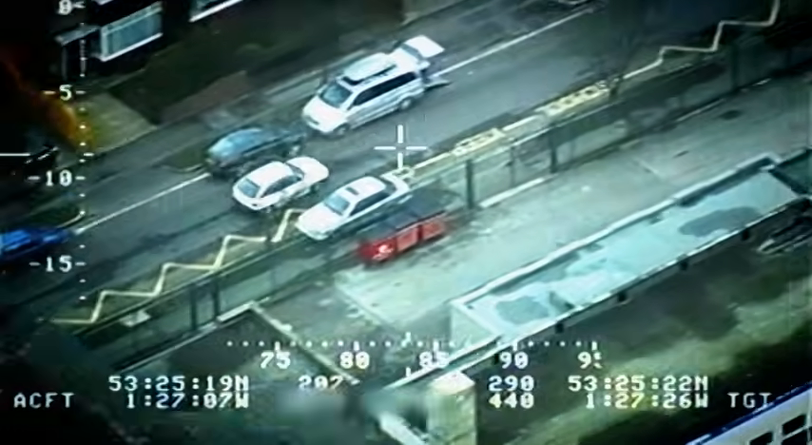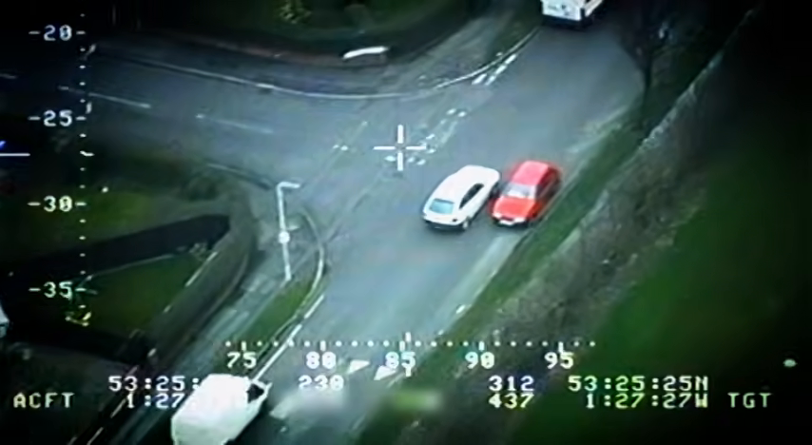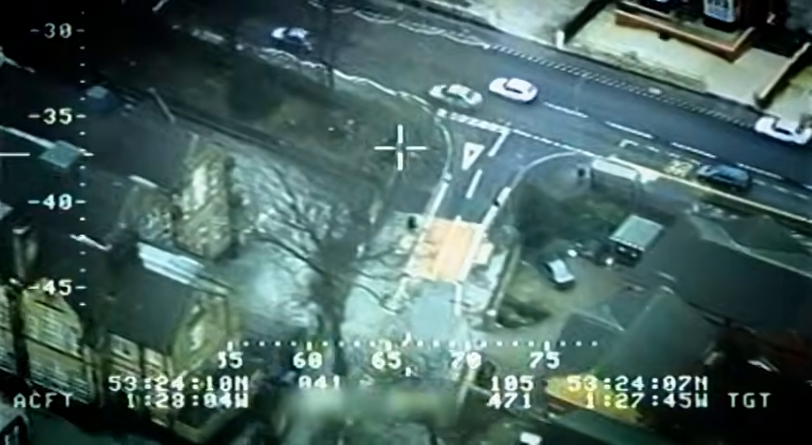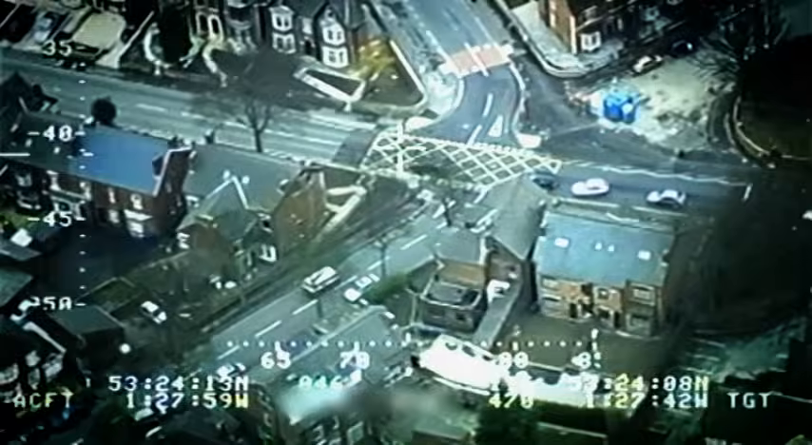Once again, PC Bort & Co have had to back off and are following at a distance. The fact that we were there means the police vehicles can concentrate on trying to be a little bit more strategic in their approach. We're then not pushing and we're not egging him on. If he chooses to sort of drive through ditches or drive through fences, then that's his choice. It's not something we're forcing him to do.